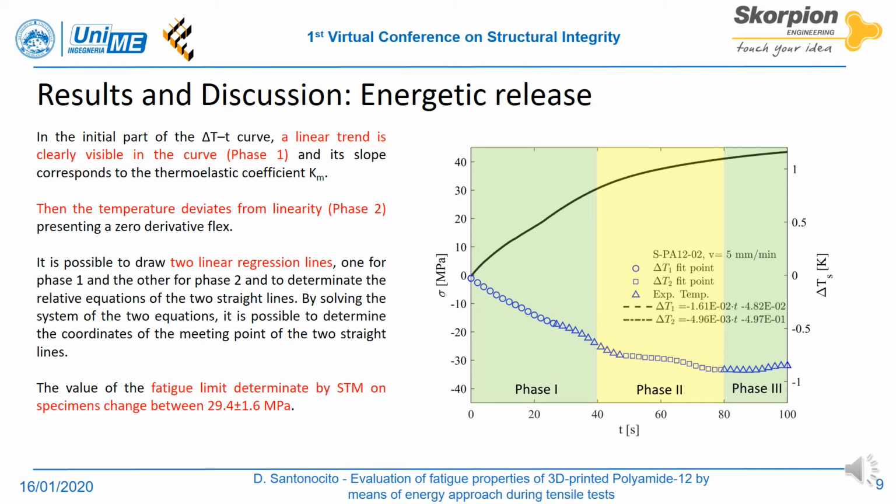It is possible to draw 2 linear regression lines, the former for the first linear phase, early stage of the temperature signal, delta T1 fit, and the latter for the second phase, last stage before the sudden increase in the temperature signal, delta T2 fit, not taking into account the temperature values near the slope change, experimental temperature series.